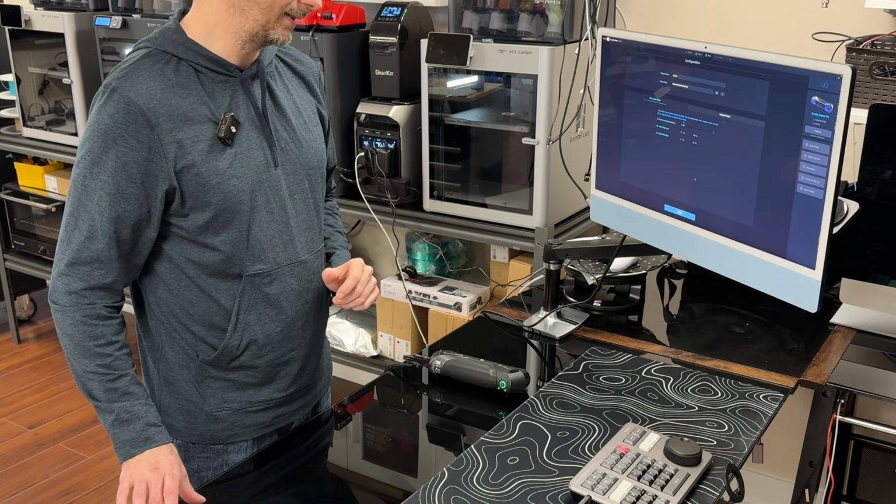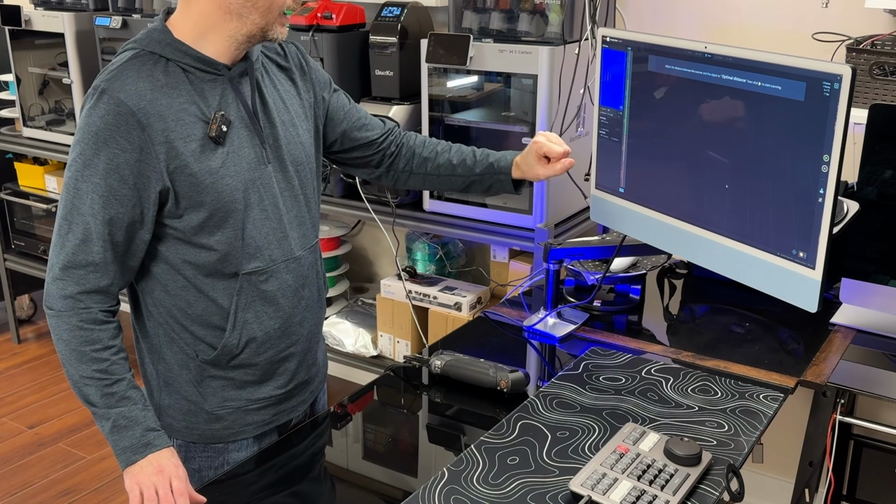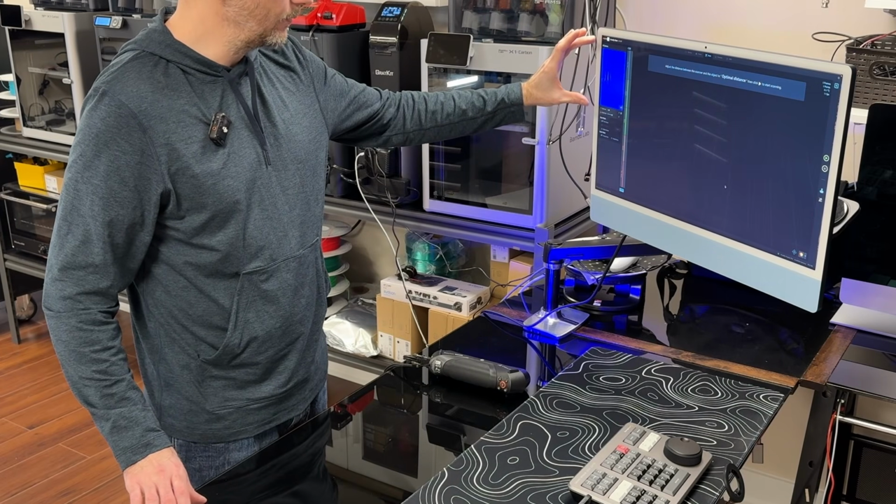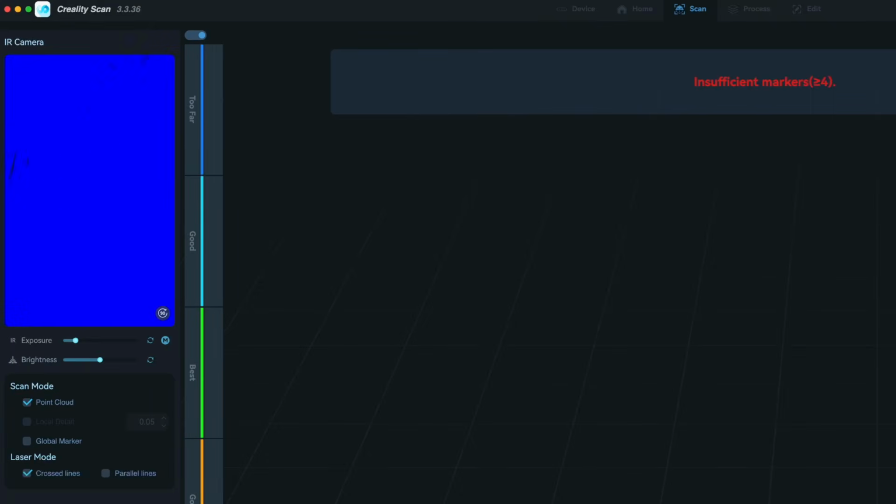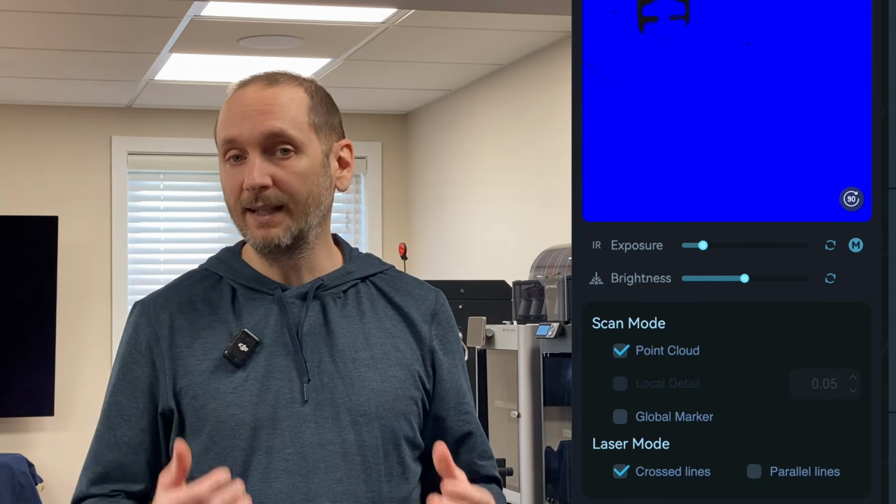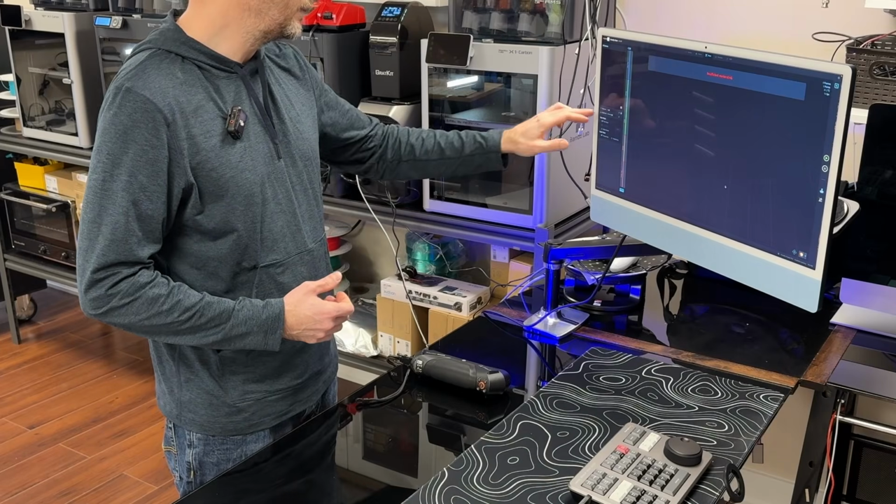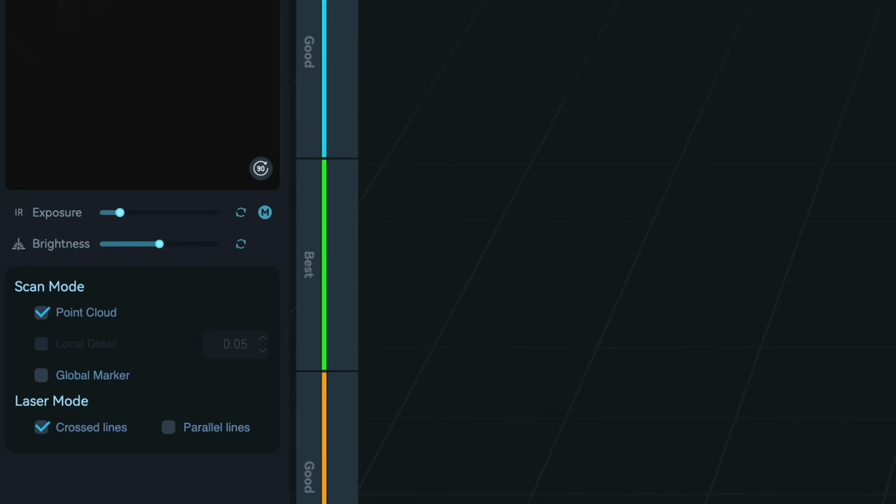So I'm going to leave that set to off. Now if I click scan, it'll bring up a pane here, and this pane will have a card, which is actually the viewport for the scanner on the left side. The exposure will be the sensitivity of the sensor, so it's similar to cranking up the ISO on your camera. The brightness is the physical brightness of the laser itself. If I crank the brightness up, you will actually see the laser intensity increase.